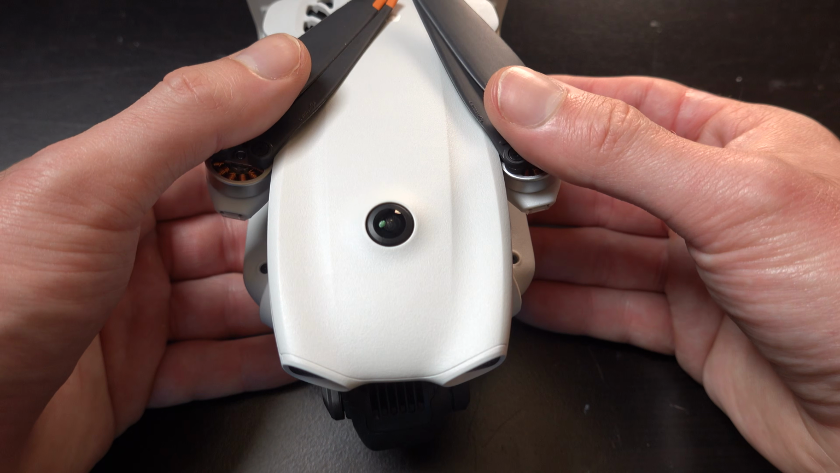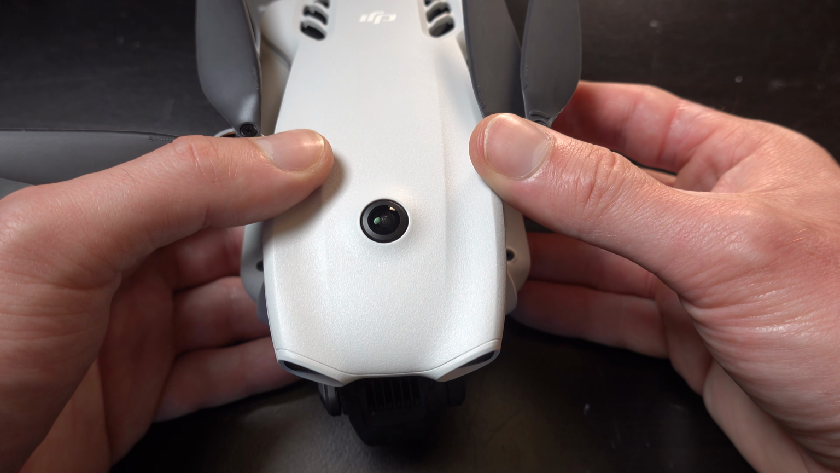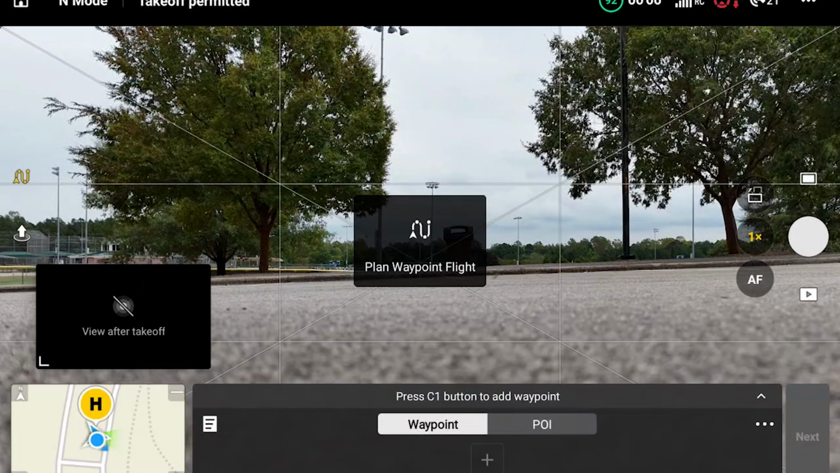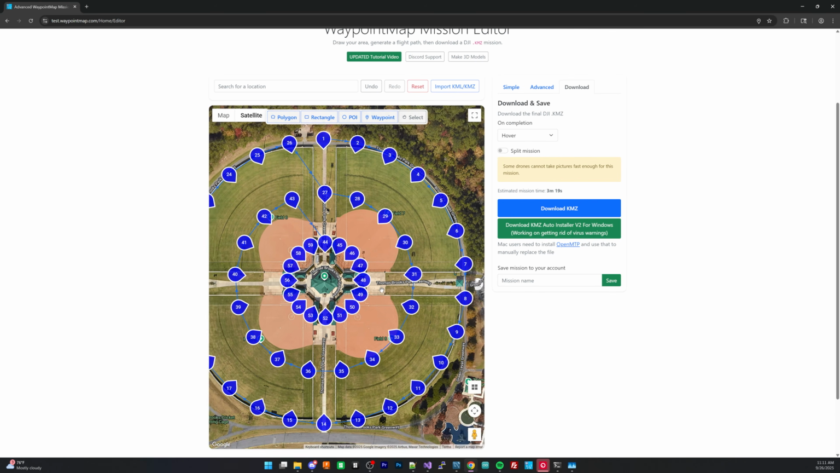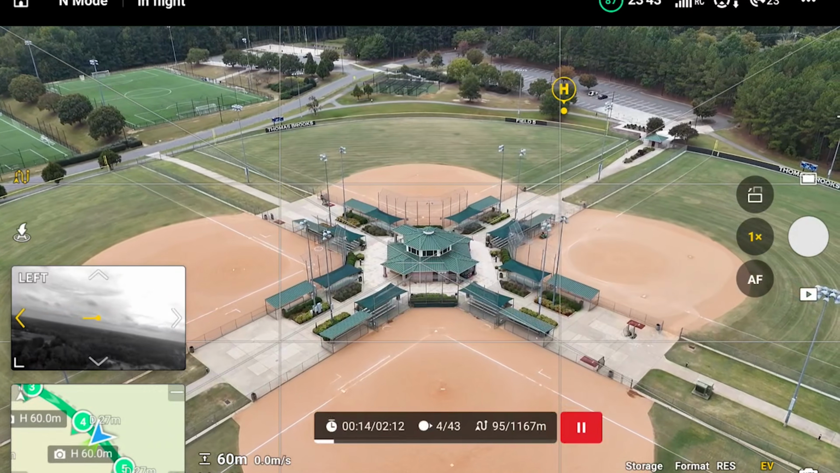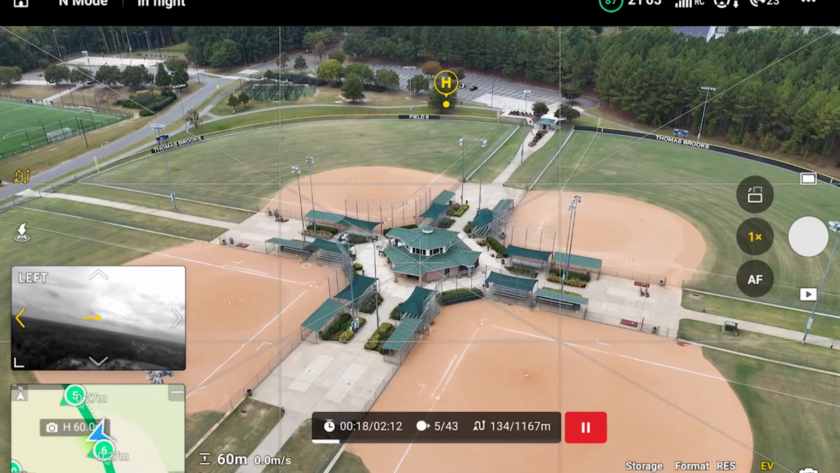The DJI Lito 1 has two obstacle avoidance sensors on the top and bottom, providing full 360-degree obstacle avoidance. It does not feature waypoints, which means that if you wanted to use a waypoint map to fully automate the flying of this drone, you cannot. And if you want to be able to do that, which I would recommend because that is a major time saver, you should consider getting the X1.